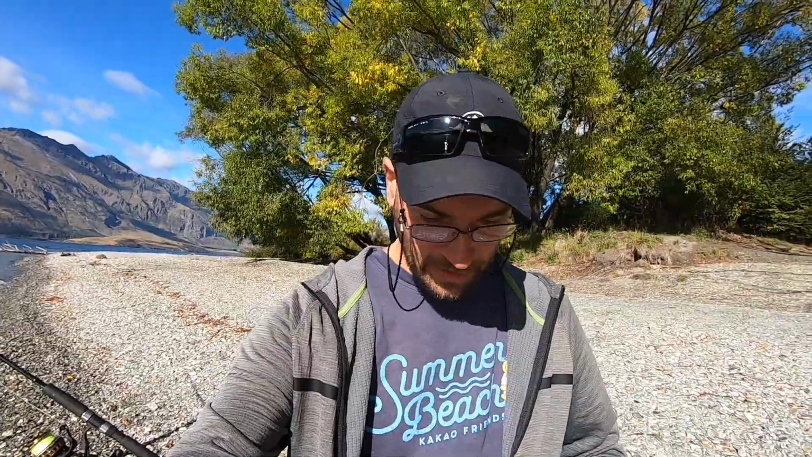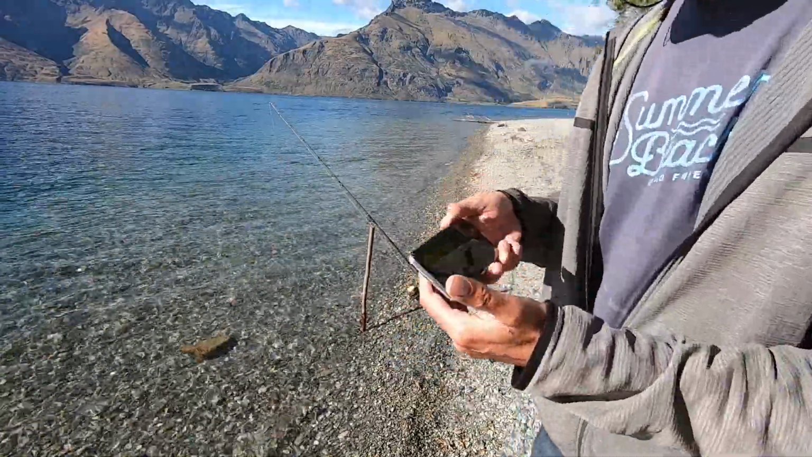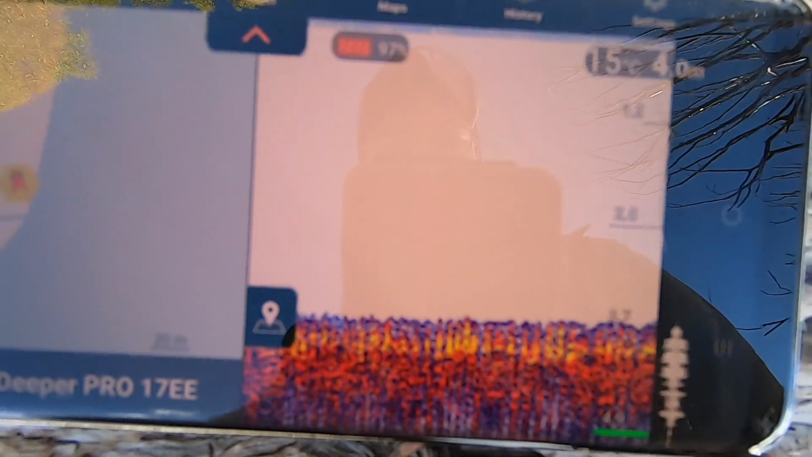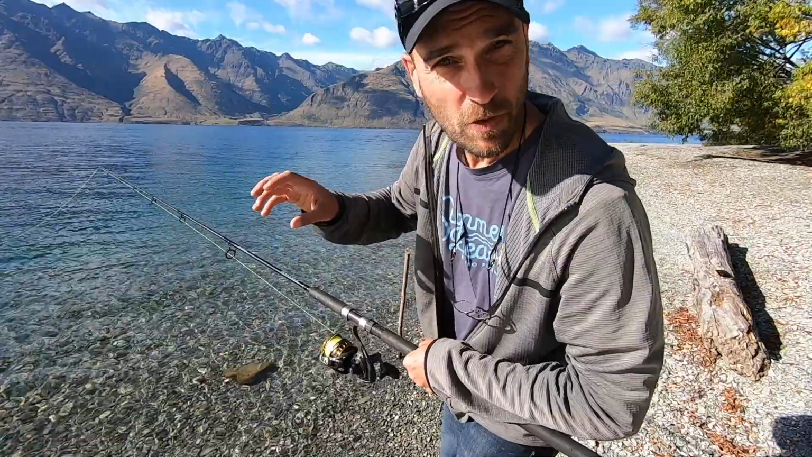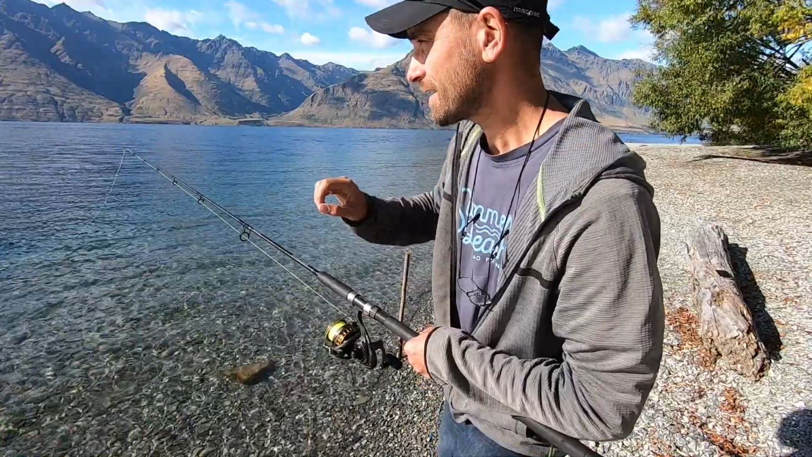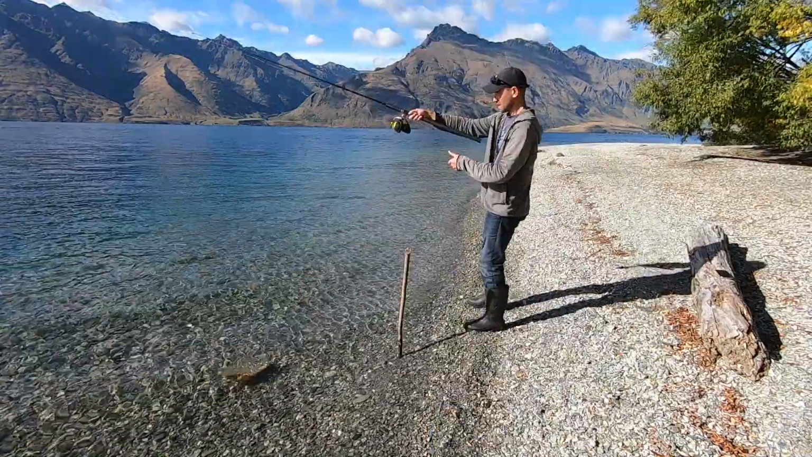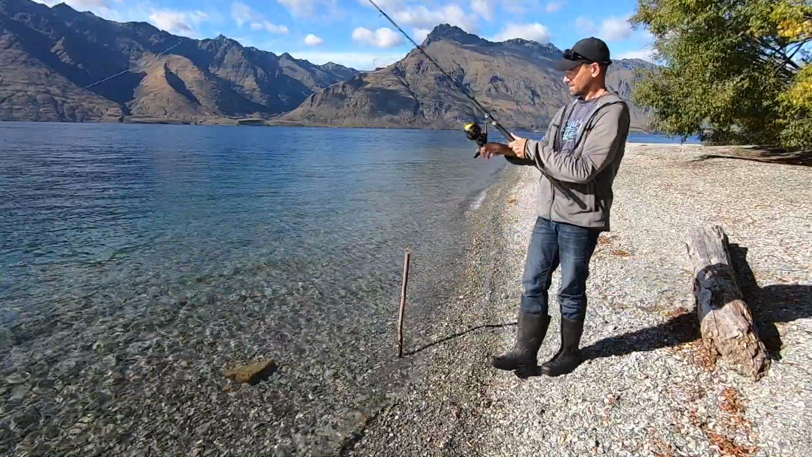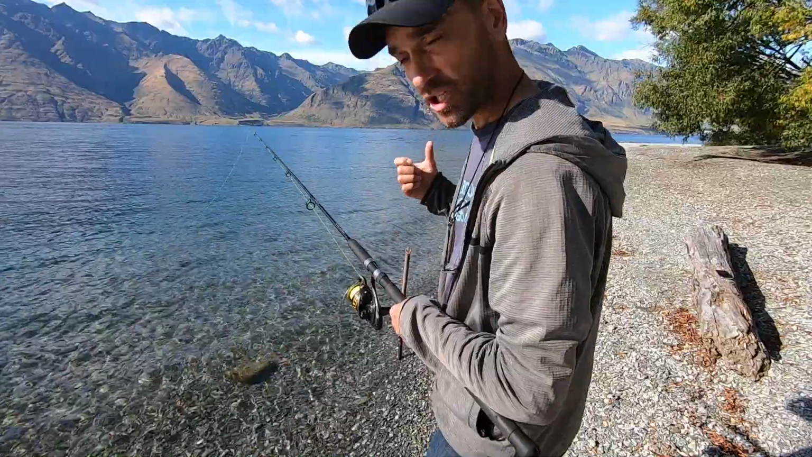So managed to get this cast out, and I'm looking at the Deeper app now, and it's showing me that the water is 4.2 meters there and 15 degrees Celsius. It's always a little bit nerve-wracking to cast this Deeper out there, because you never know if you're going to get it back unless you're going to go for a swim. I managed to get maybe an 80 meter cast or something like that, and the Deeper is actually beeping.